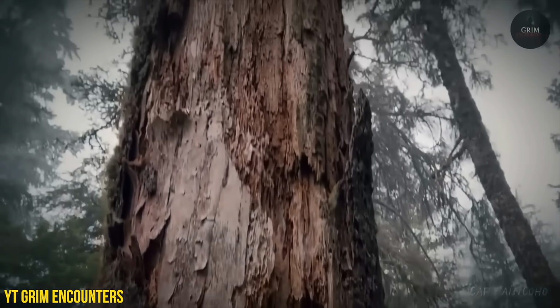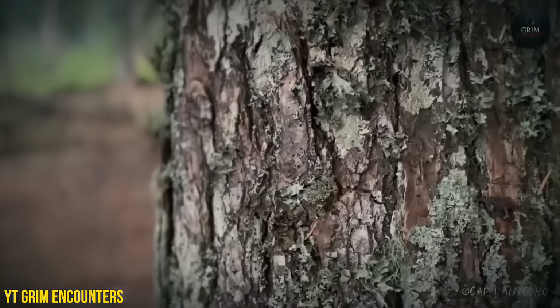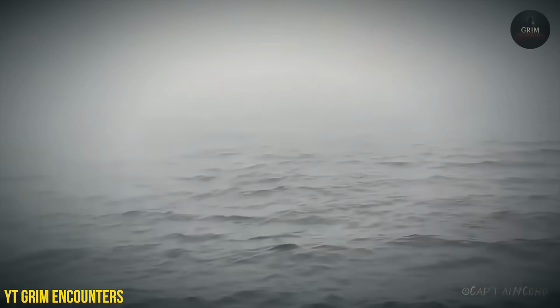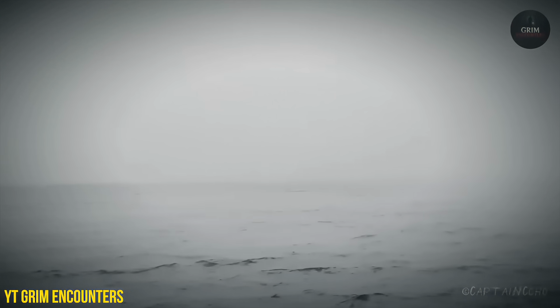The wind shifted suddenly, pushing thick wildfire smoke directly into the area. The forest became engulfed in a heavy, choking haze. By the time he reached the lake, visibility had dropped dramatically. What should have been a peaceful and scenic spot now looked bleak and almost post-apocalyptic.